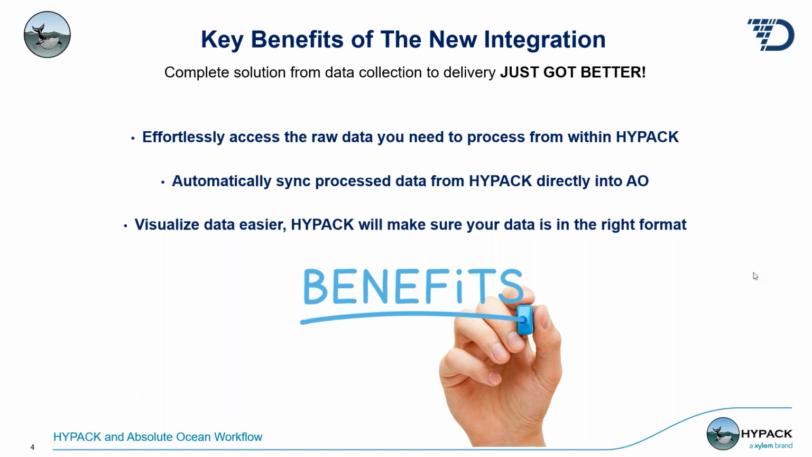So what we've worked on is providing effortless access to your raw data. There's a part of the integration to automatically upload your HYPACK project. So you go into the integration and you sync the HYPACK folder of the project with your Absolute Ocean project. And then as data is created within your HYPACK project, it automatically uploads to the Absolute Ocean project.